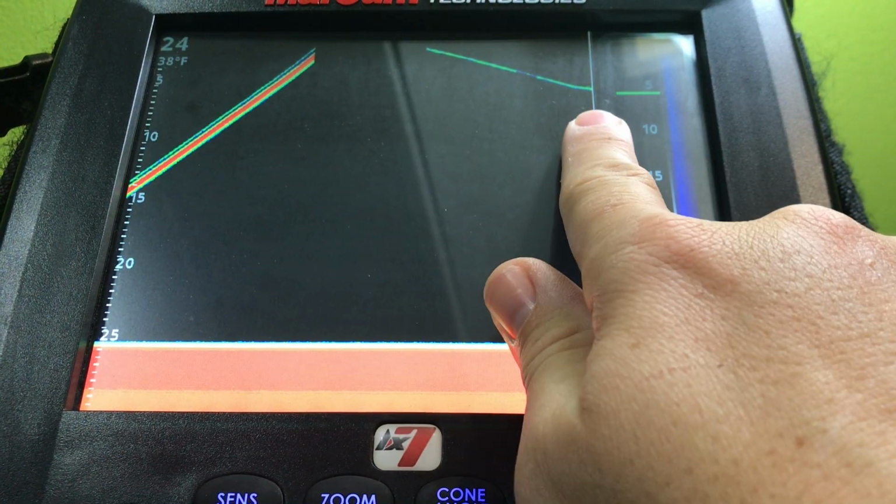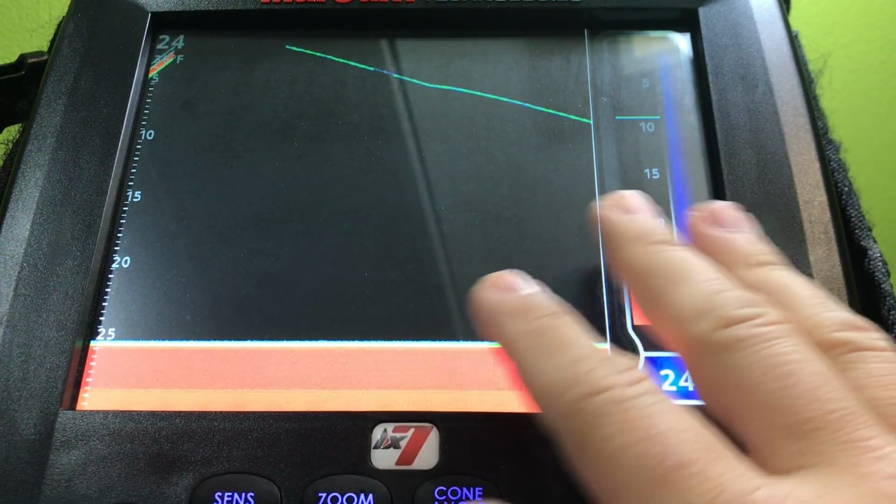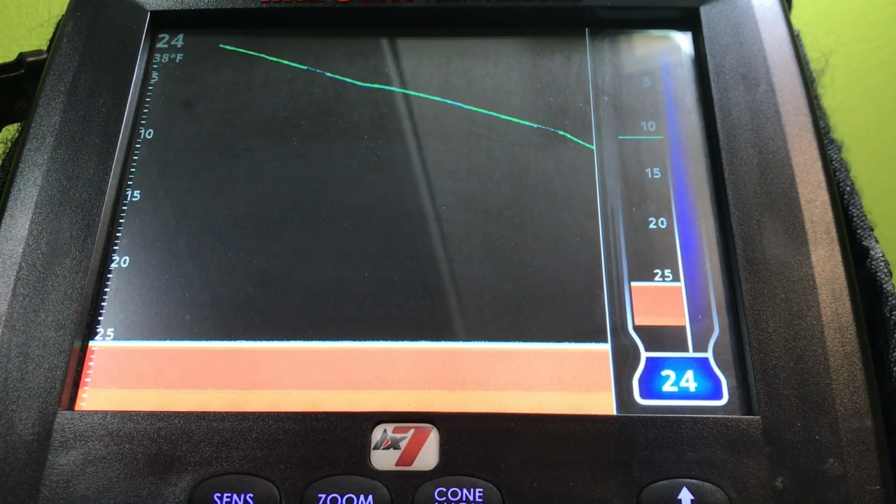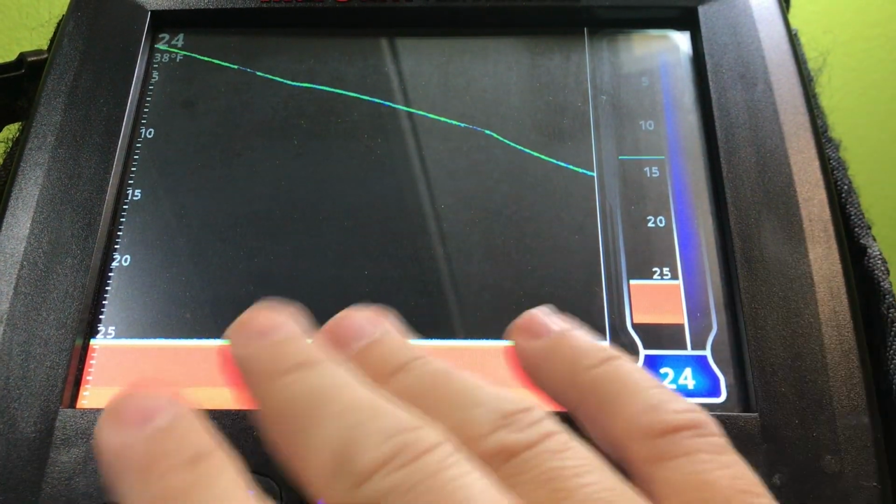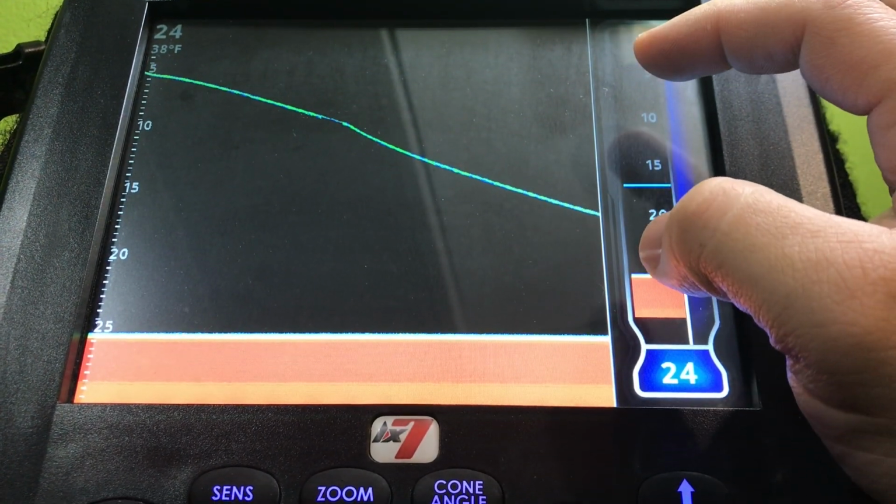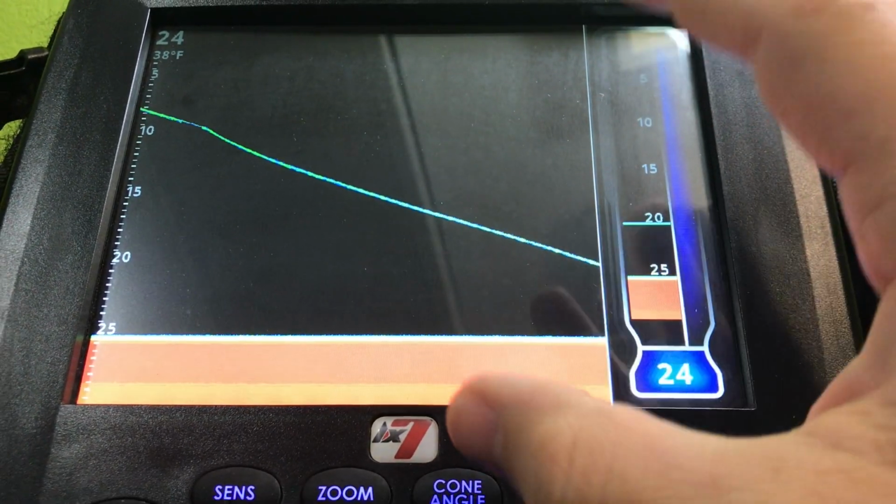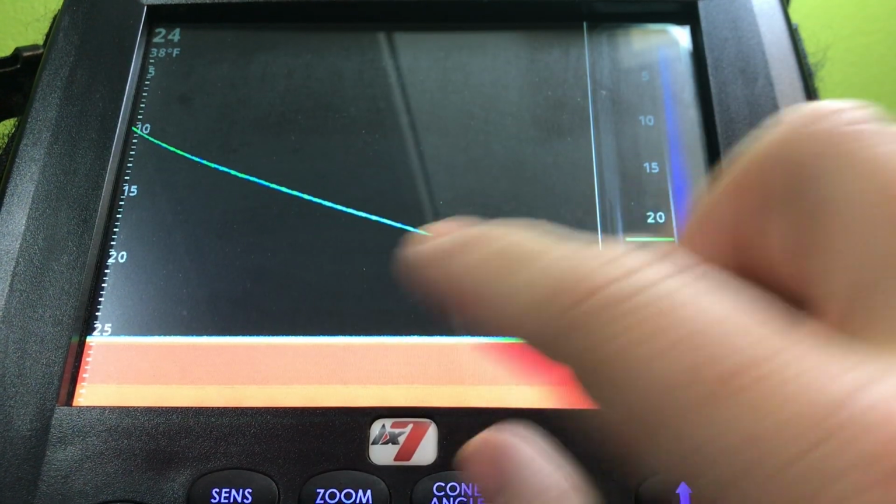You can kind of see it's got a slight delay, but otherwise this scenario is basically how I've always fished crappie, and then I just kind of switched over to that double screen because it gives you the opportunity for this to be bigger. But you only get that bottom zoom type thing when you run those two together.